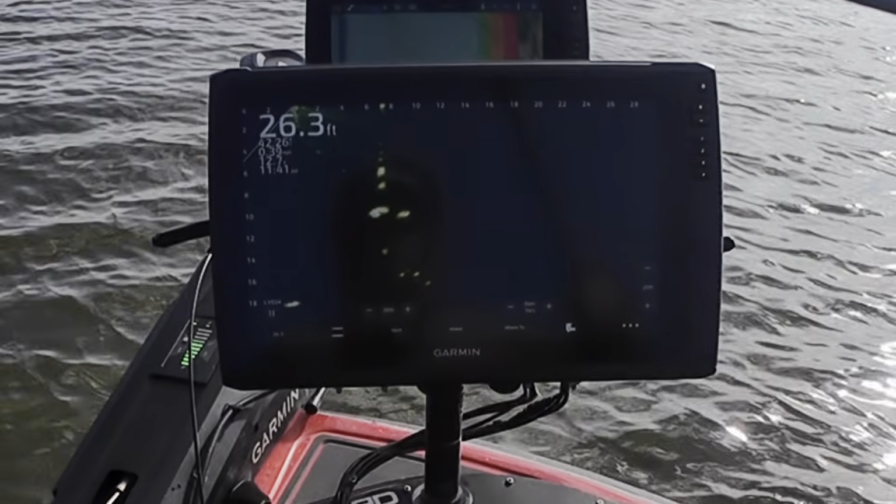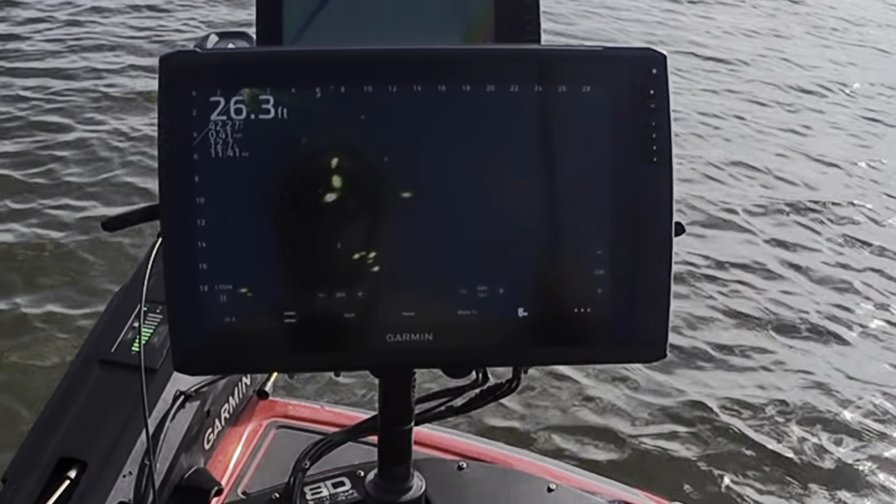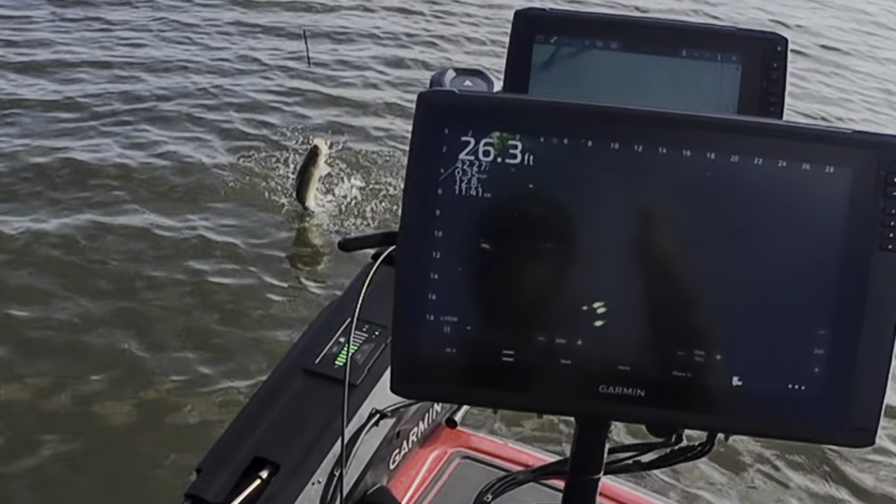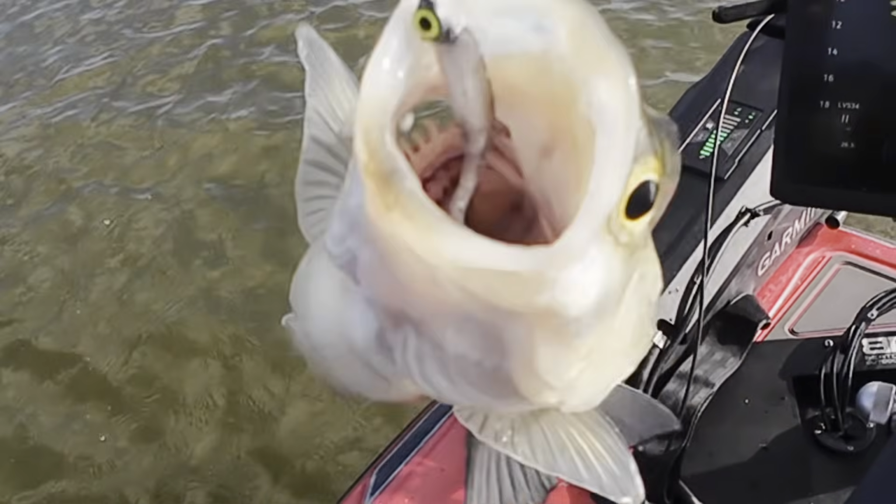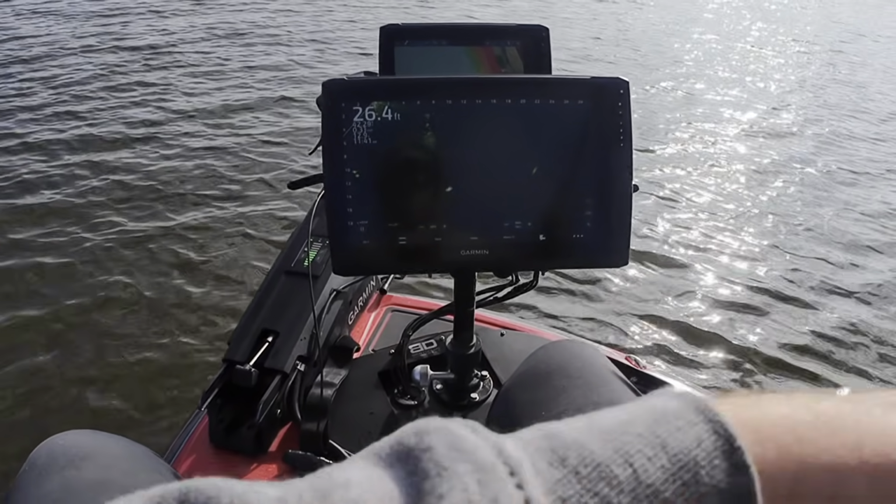Little wolf pack here. Here he comes. Fish on. Oh, dang, white bass. Good crappie right there. He's all by himself.